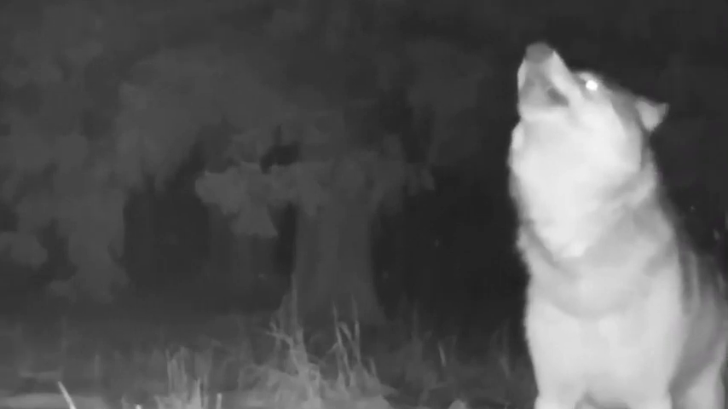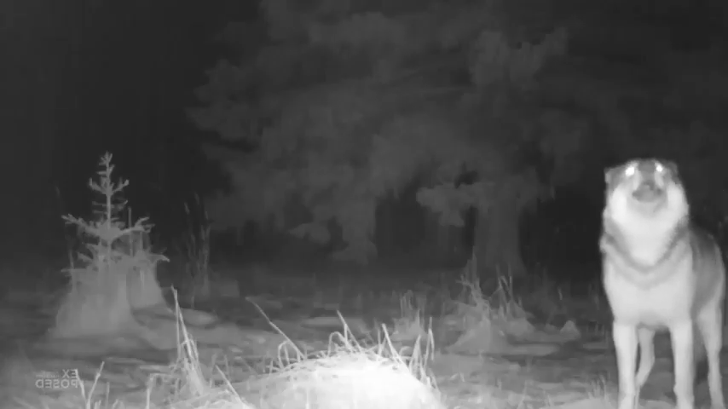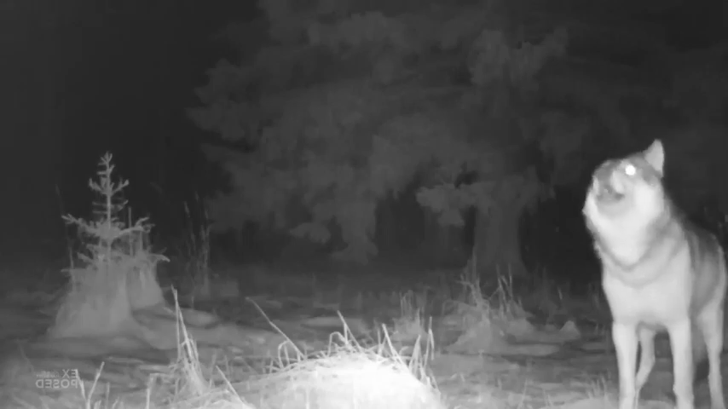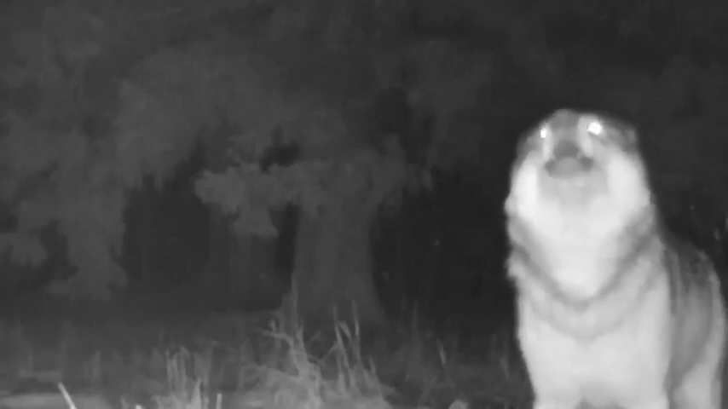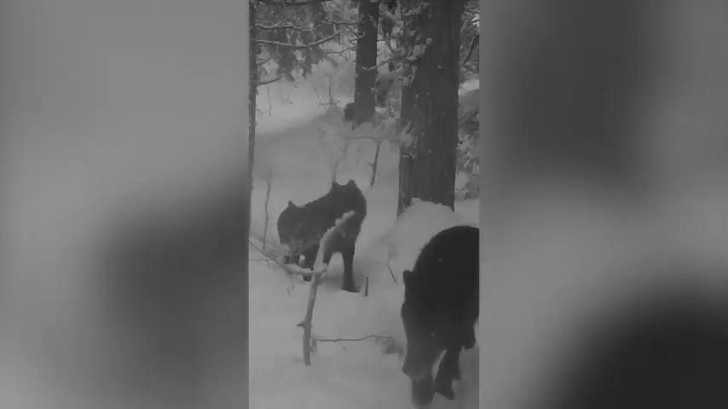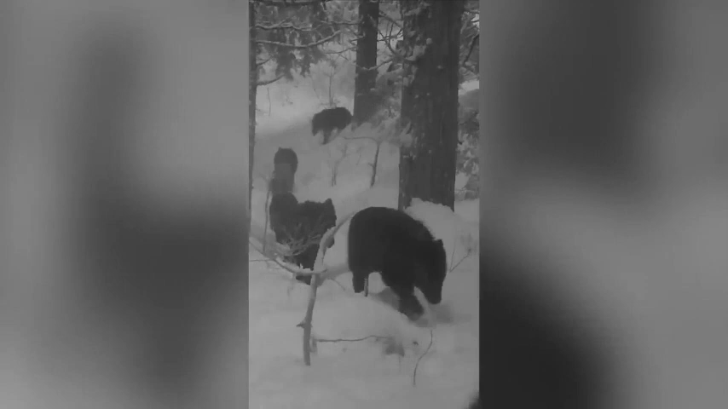We can see right next to the camera a wolf doing its distinctive howl, supposedly trying to communicate with its pack, perhaps calling them for a hunt. But what amazes me more is the second footage from another trail camera that caught the enormous size of a wolf pack. Just look at this pack making its way down the slope. There are so many of them, around 15 of them I think.